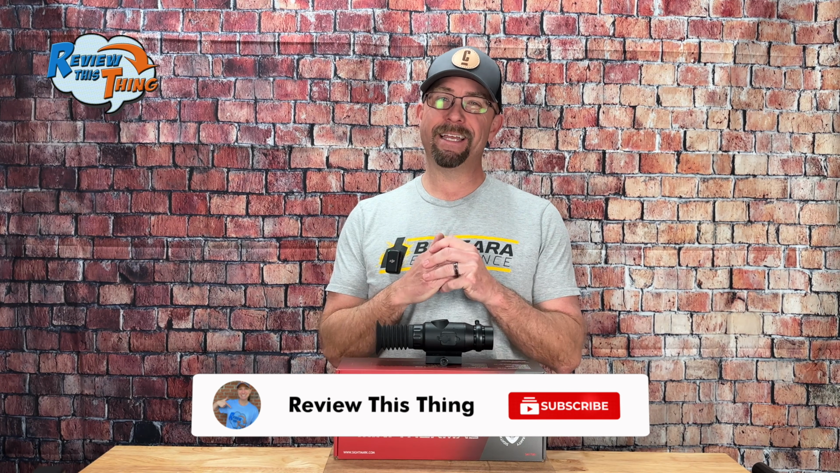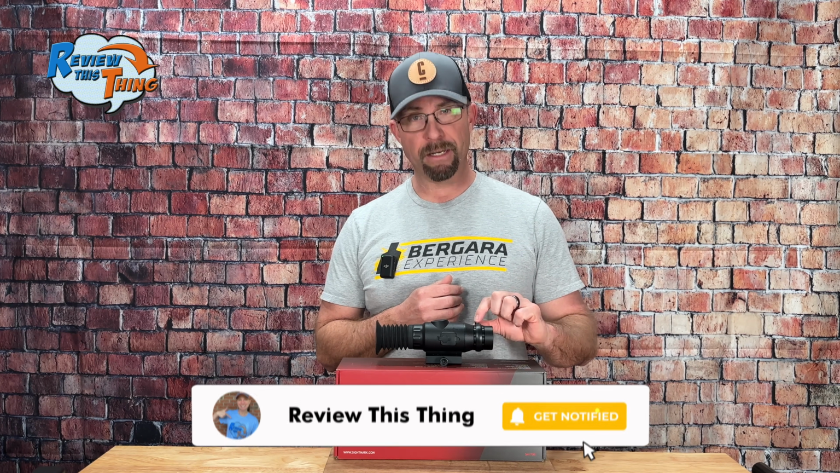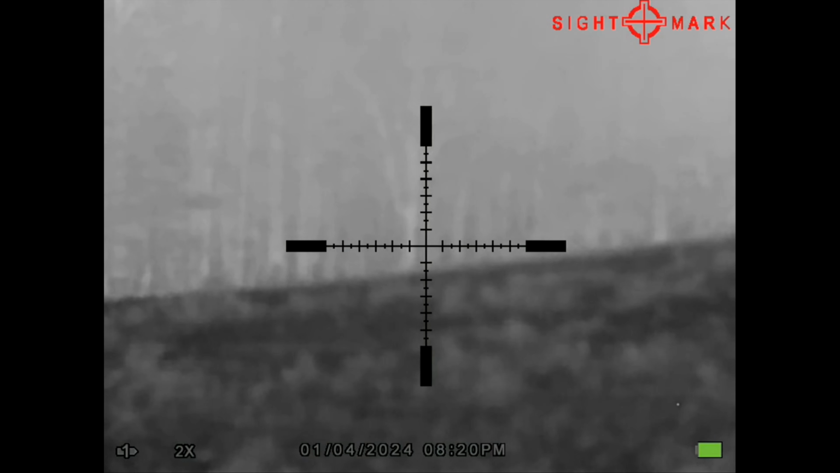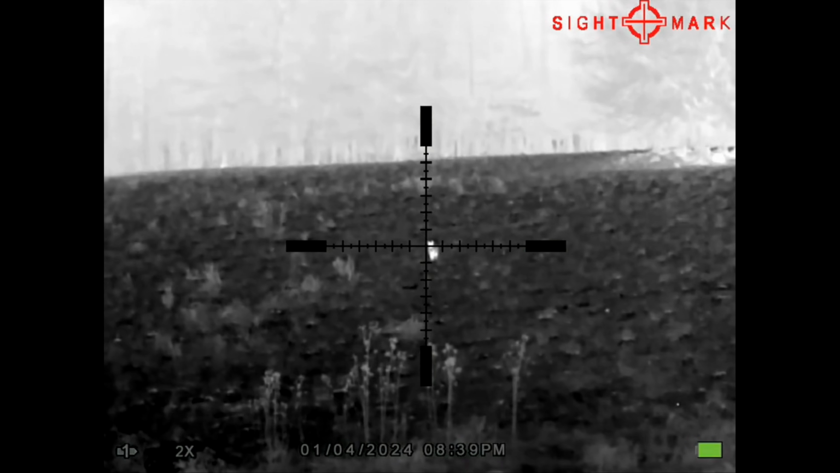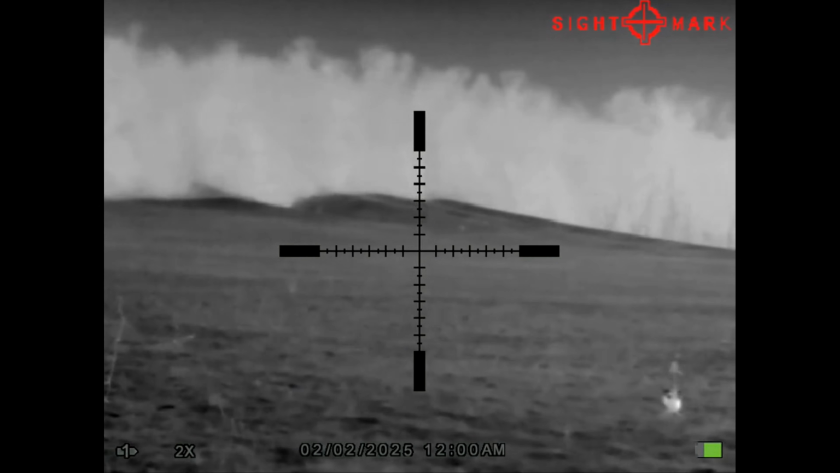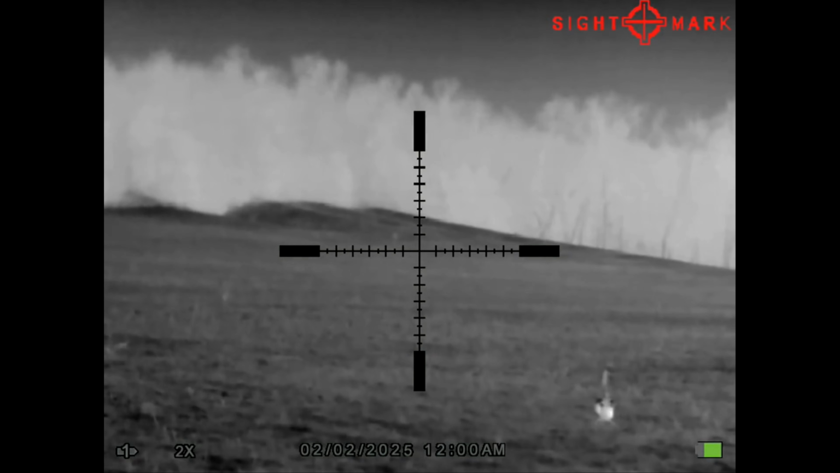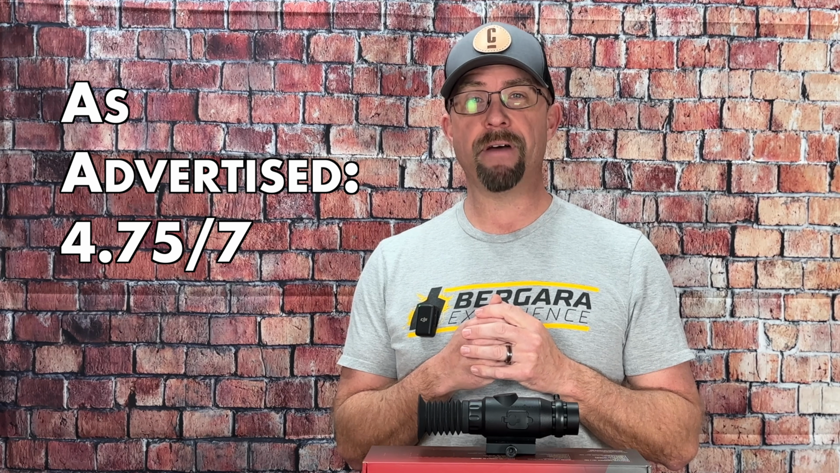Overall, I would say the image in the Sightmark Wraith Mini Thermal really depends on your ability to use the focus wheel. There have been times I was able to change the focus so bad it would actually lose the heat signature. But when it's focused well and picking up a heat signature from an animal, the picture is sharp and well defined. I will say that the trees in the background weren't quite as sharp and clear as other scopes I've used, but that's the only thing I'm going to mark it down for, and we're going to give, as advertised, a 4.75 out of 5.